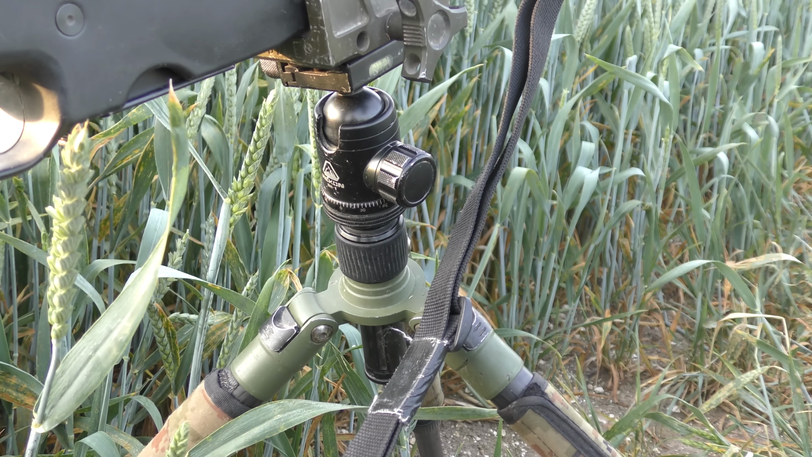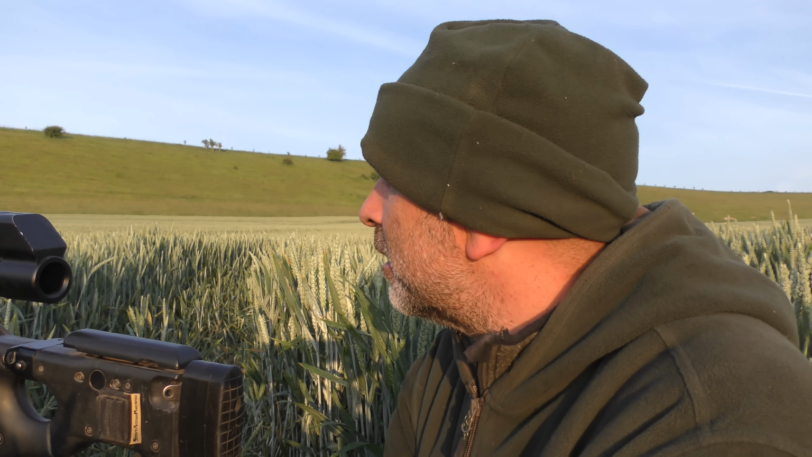The wheat's got quite high, so I've brought with me the Recon tripod, got the rifle up nice and high above the wheat, and I can just wait here just in a crouch sort of sitting position, and I should be able to get a shot all along this bank. So if anything comes along here this morning, I'm in for a chance of a shot.